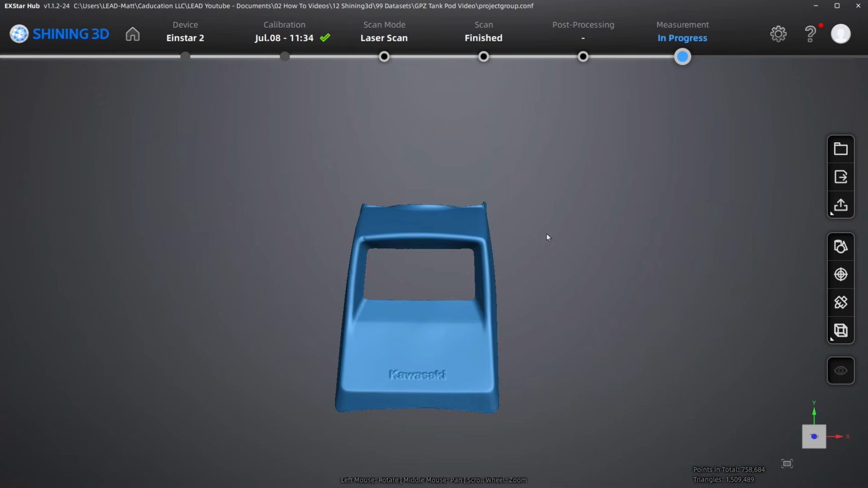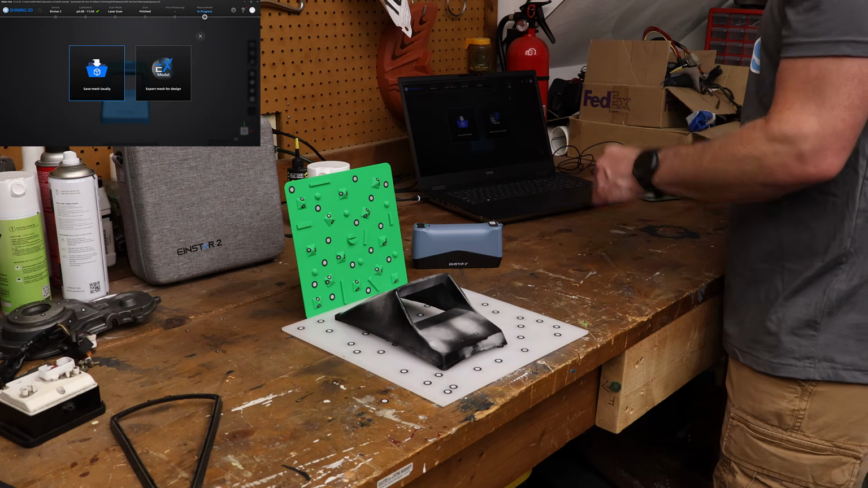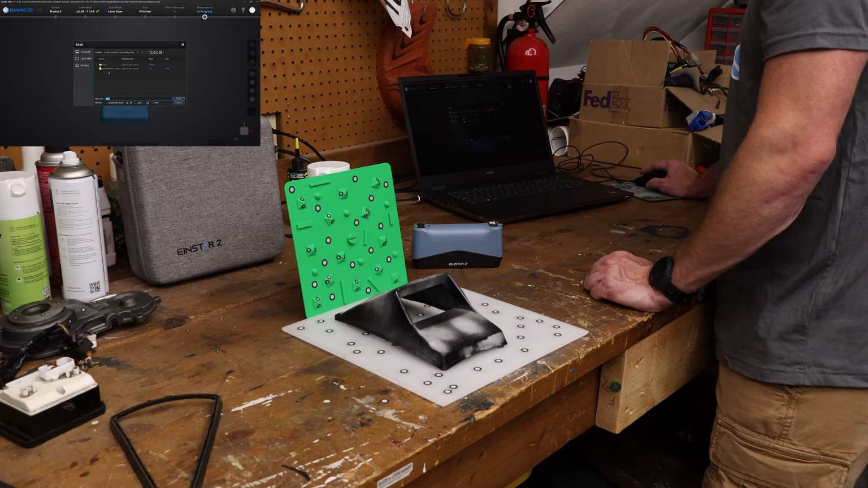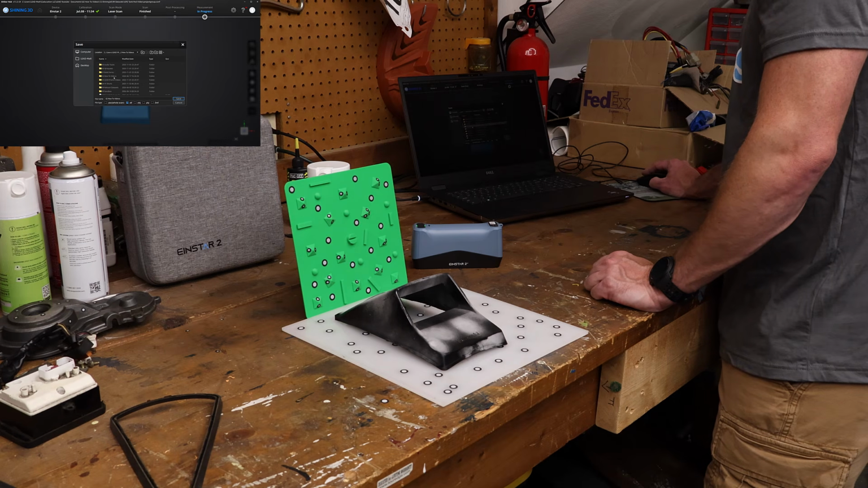Now that we have our mesh, we've cleaned it up, we've aligned it, we're going to go ahead and export the scan. I'm going to save it locally. Again, if you happen to use XModel or any of the Shining 3D online stuff, then you can export it there. I am going to put it in a folder where my data sets are. If I can find it.